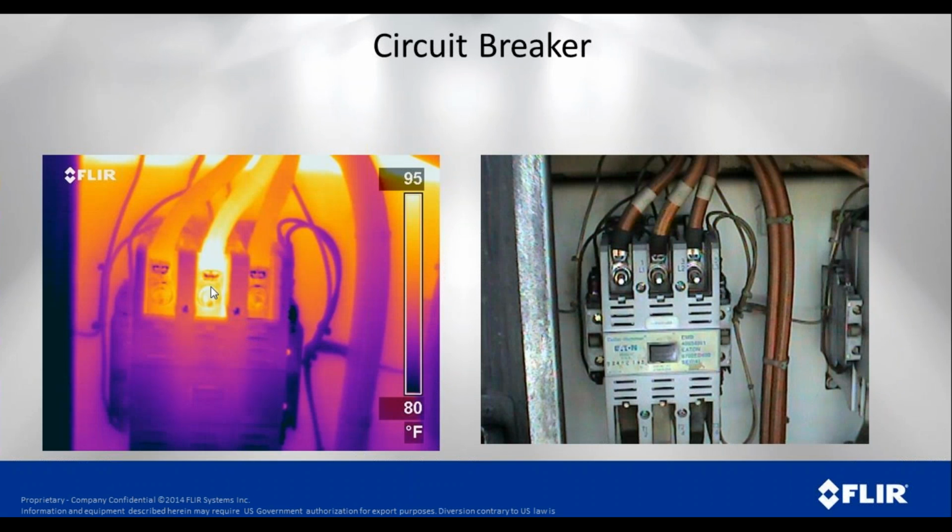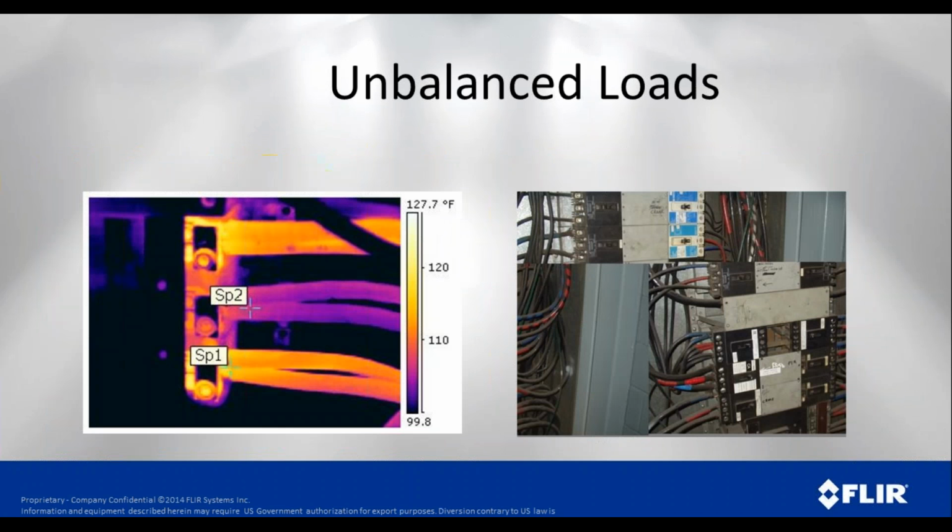Same thing with breakers. With any sort of electrical connection, maybe the nut is not tightened up on this one connection in the middle. Maybe it's a load issue. We don't really know which one it could be, but we can definitely tell there's something going on there in the middle. Could be an unbalanced load, and that's where it would be important to use some of our other electrical equipment like our clamp meters. But you can very quickly see the load in the middle here, maybe that's the B phase, is a lot cooler, so maybe the load is less.